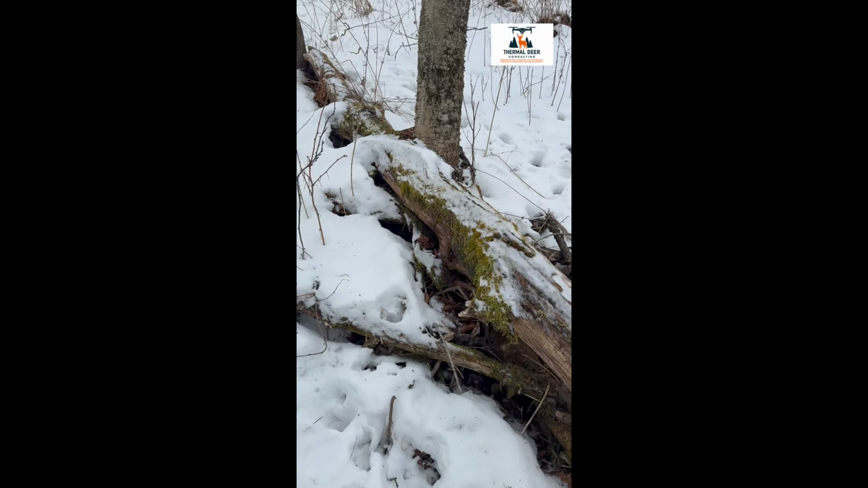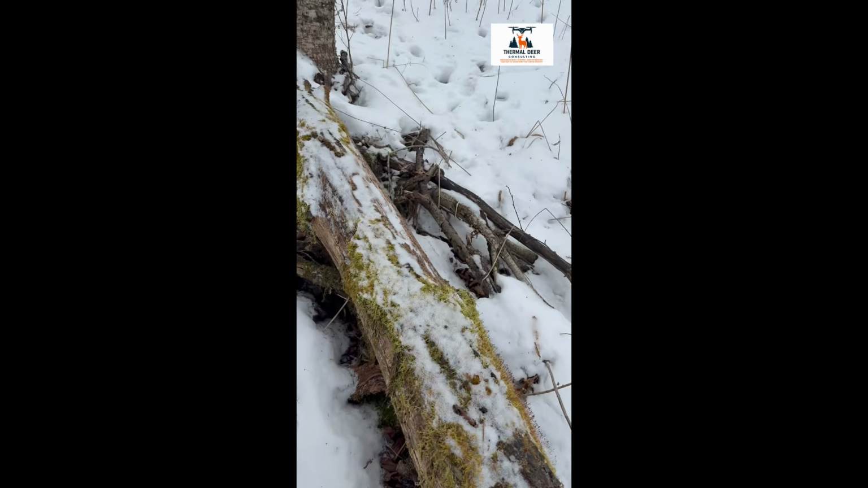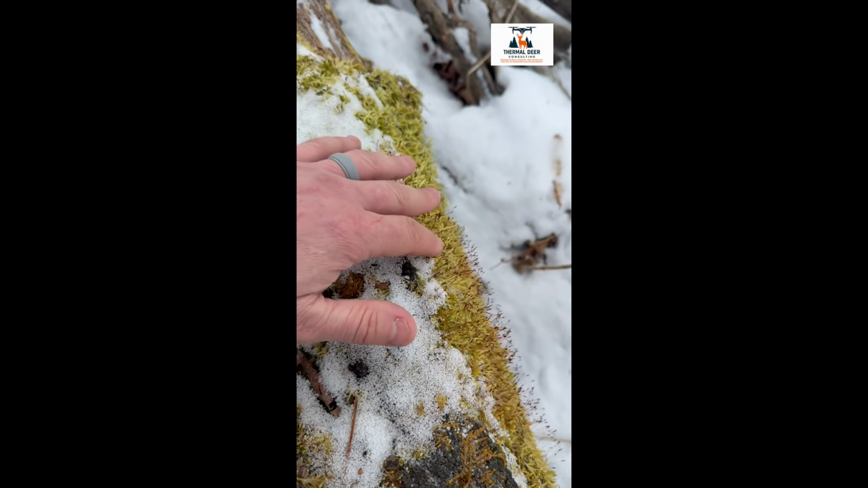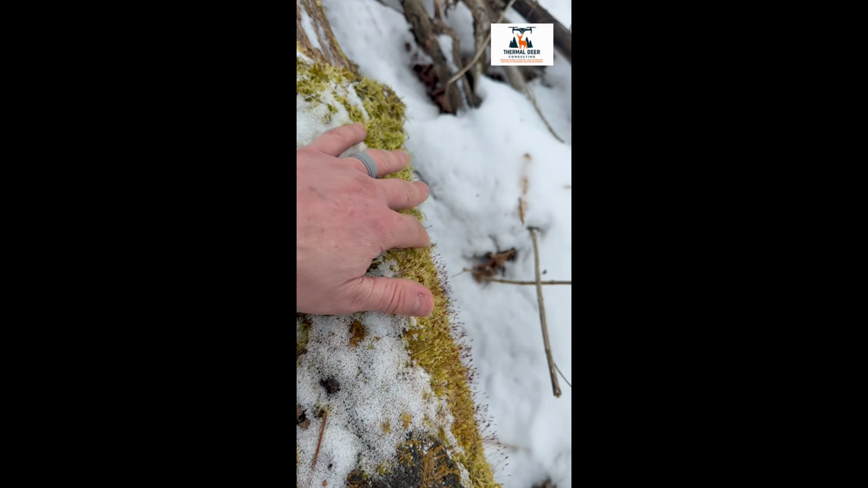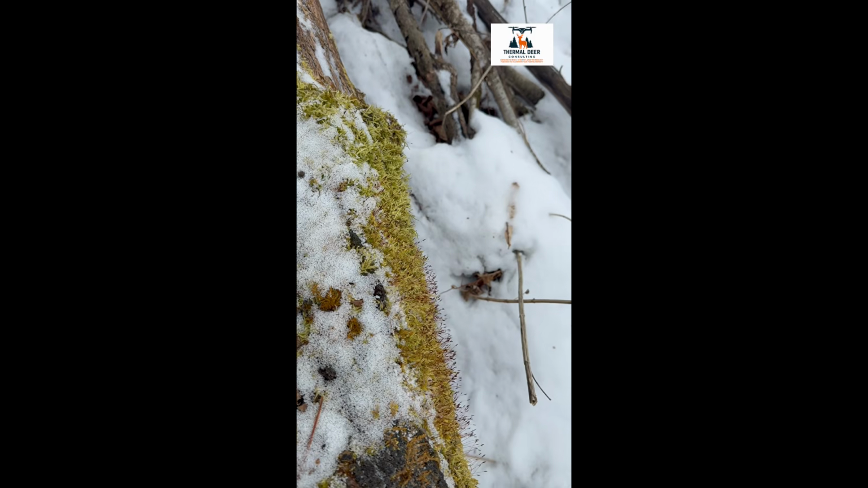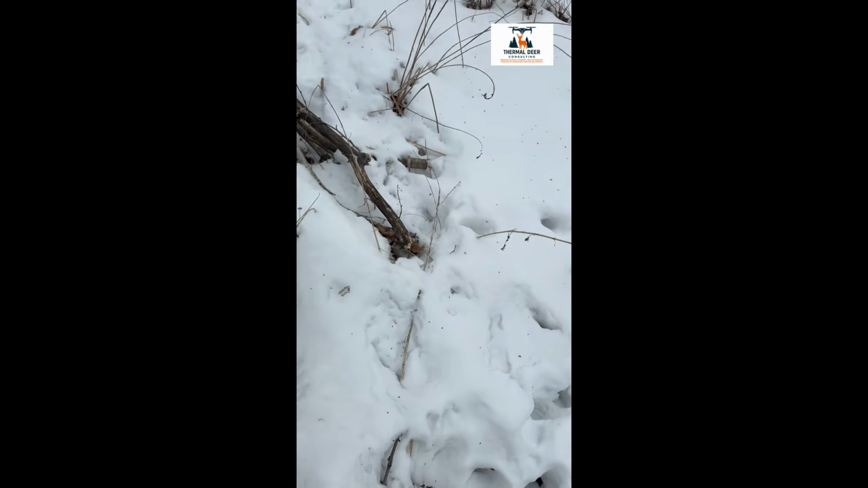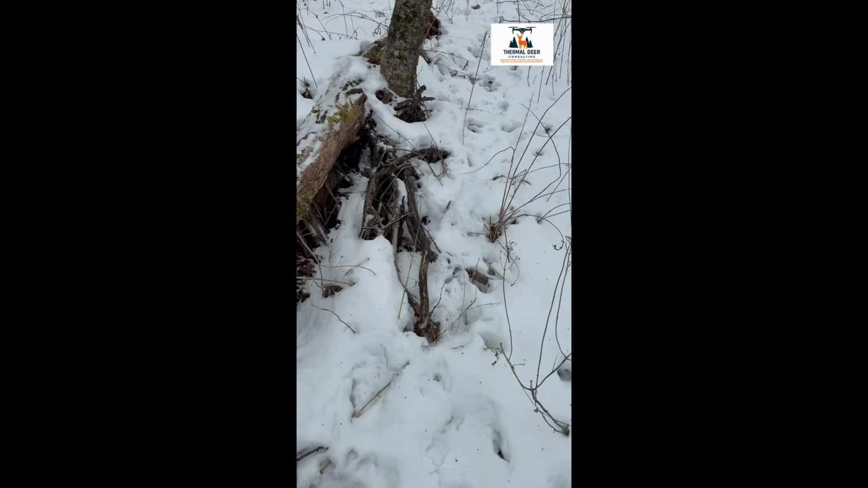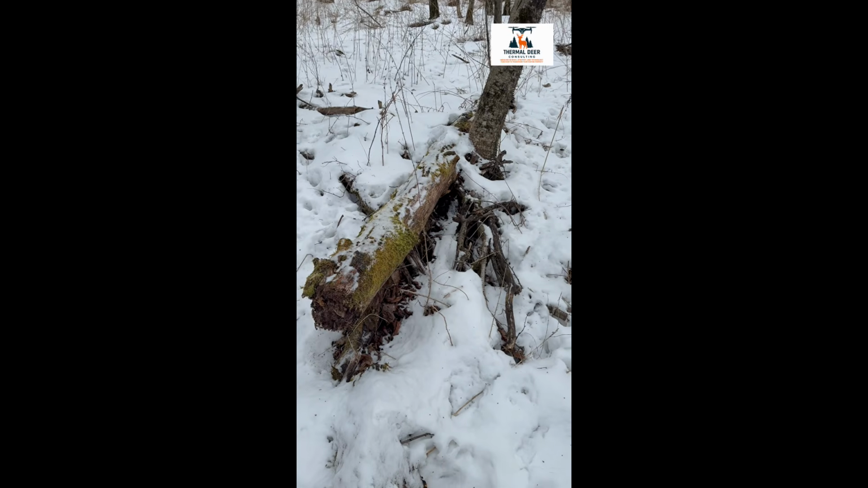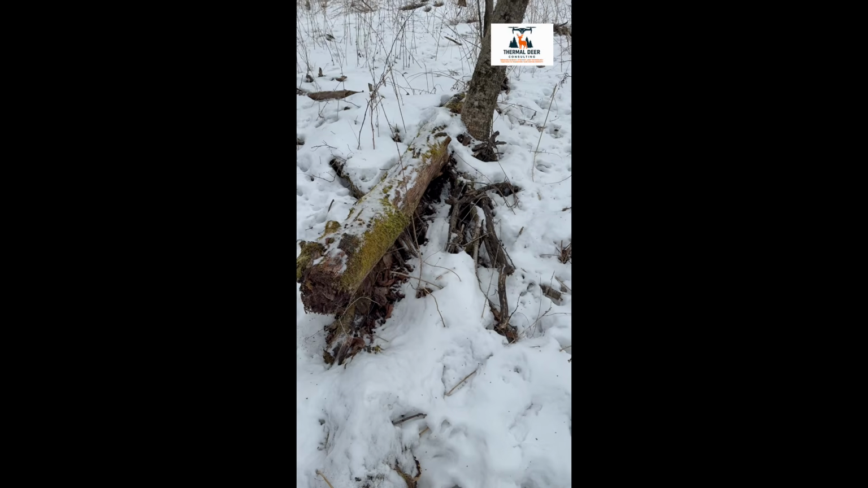It's amazing to realize that this is a winter food source. And here you can see the spores of the moss. I'm not sure if this is something the deer consume as well, but most of the moss here has those spores removed. As we continue to examine the scene, we find other forbs and ferns in the immediate area. But when the drone footage captured these deer, they were clearly fixated on this log.